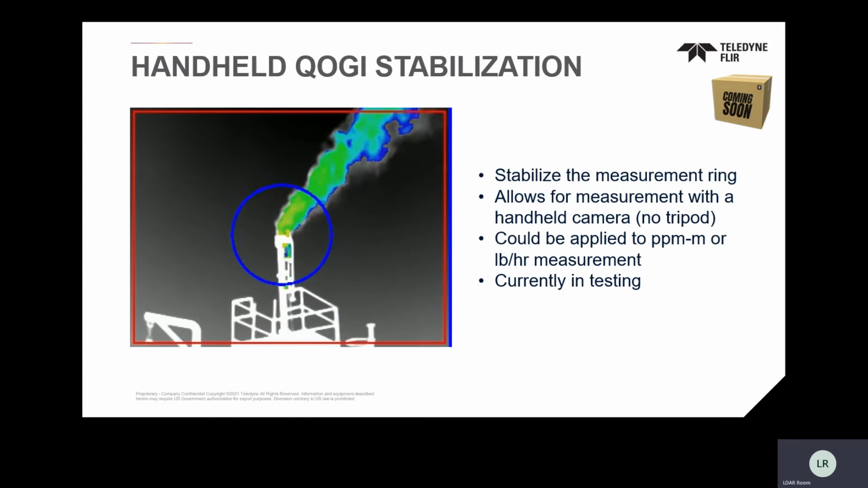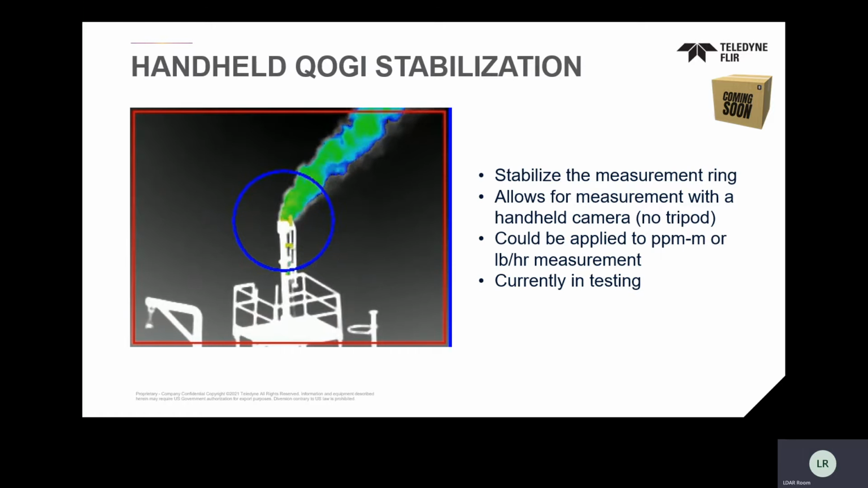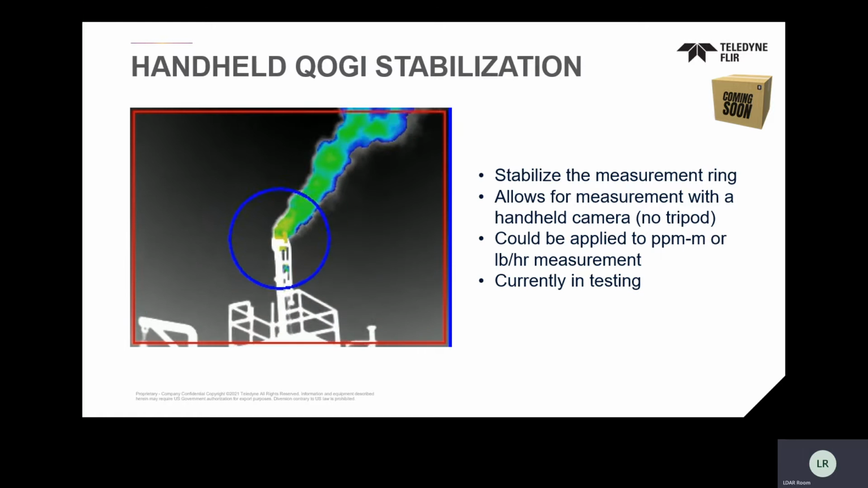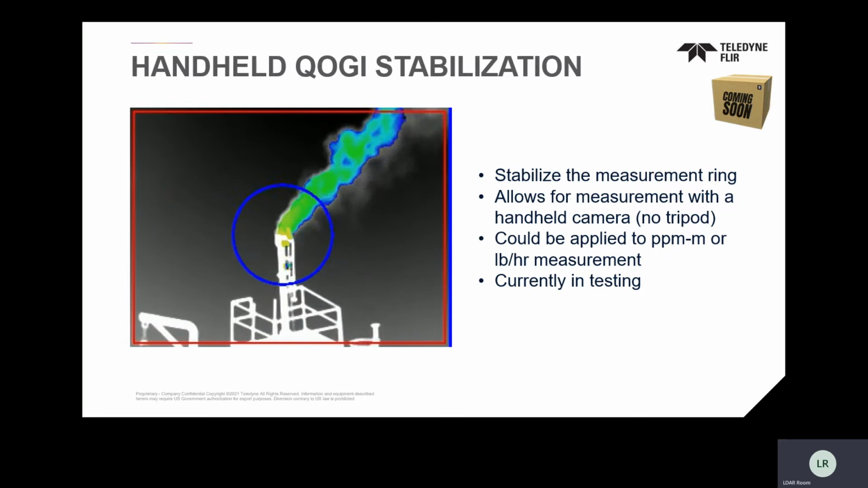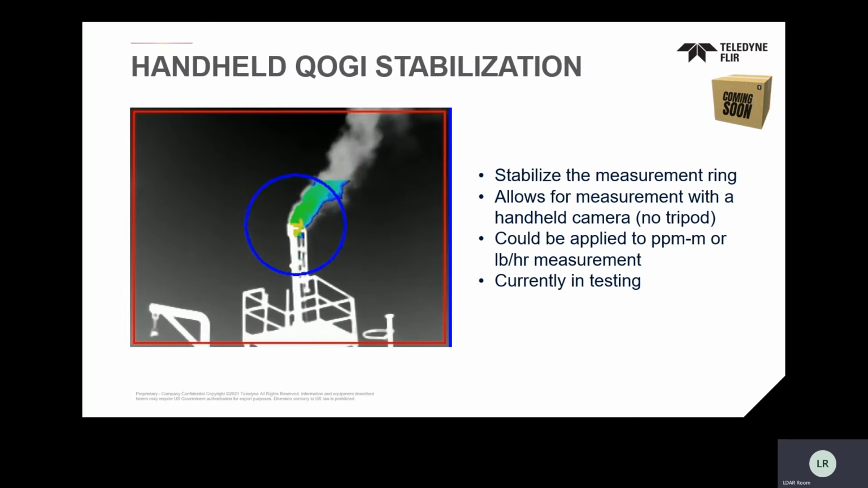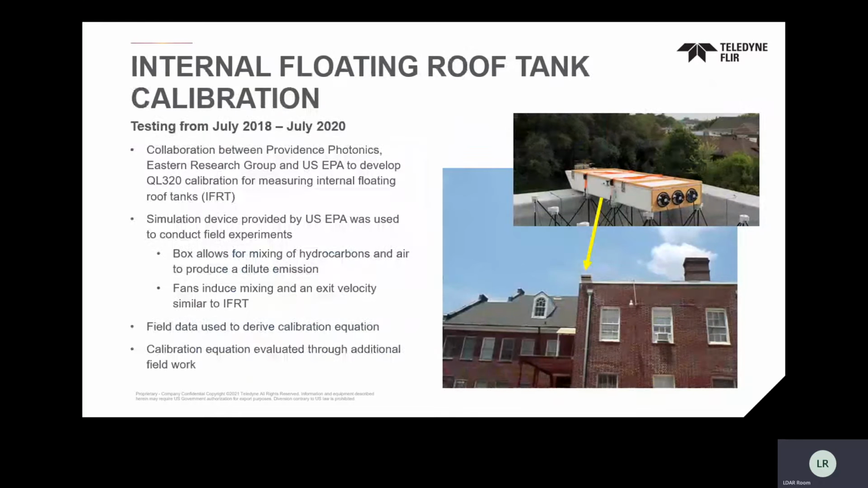It stabilizes the ring. The ring's not moving around, and it gives them the capability of having a really good job testing this without tripod measurement. Right now, it's currently in testing, but we're very excited about this as a short upcoming feature within quantification of OGI.